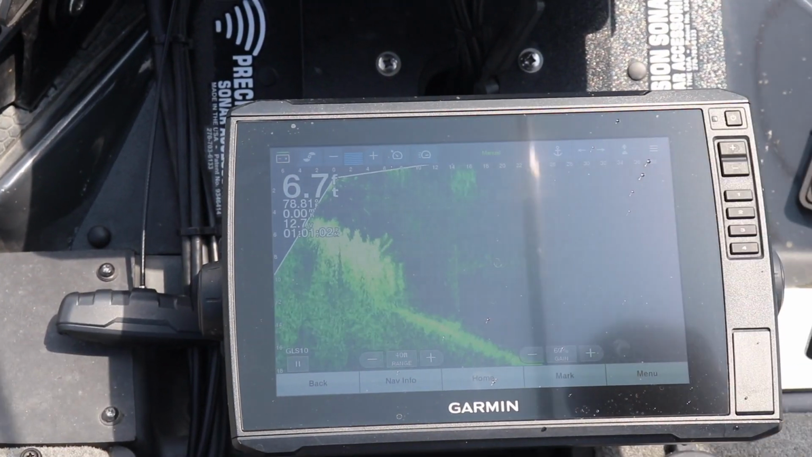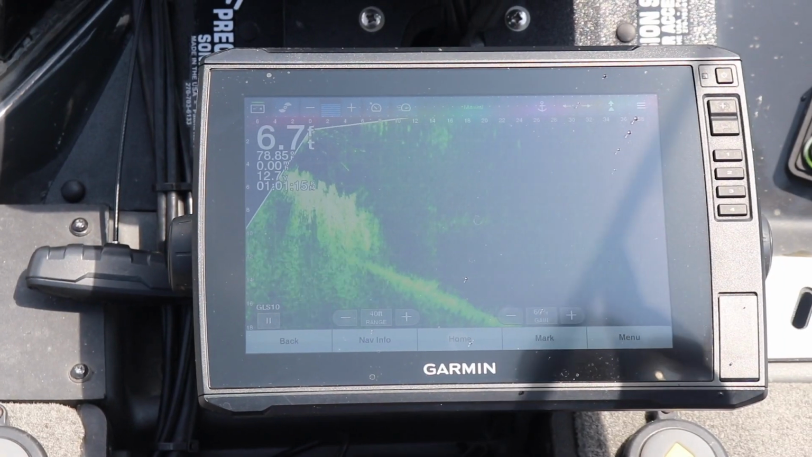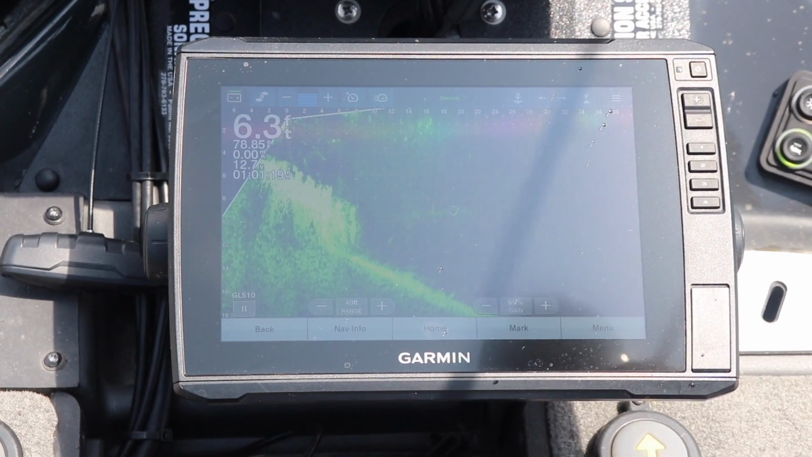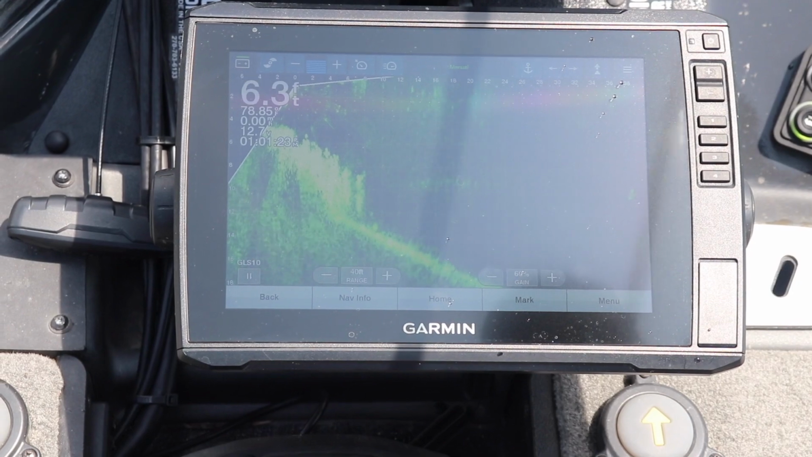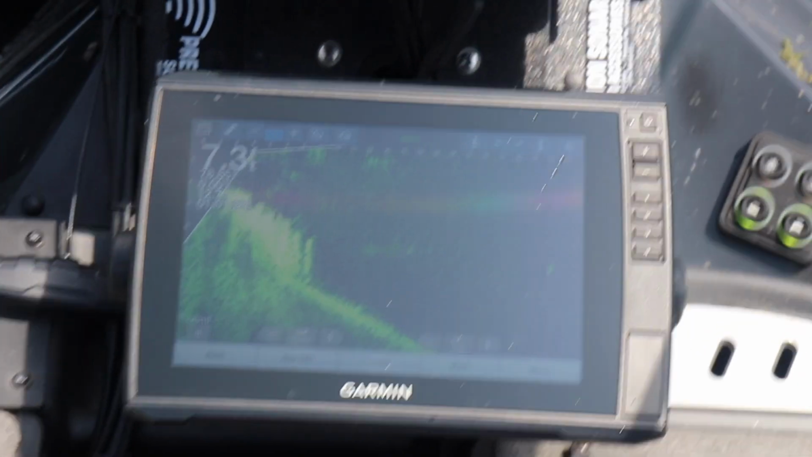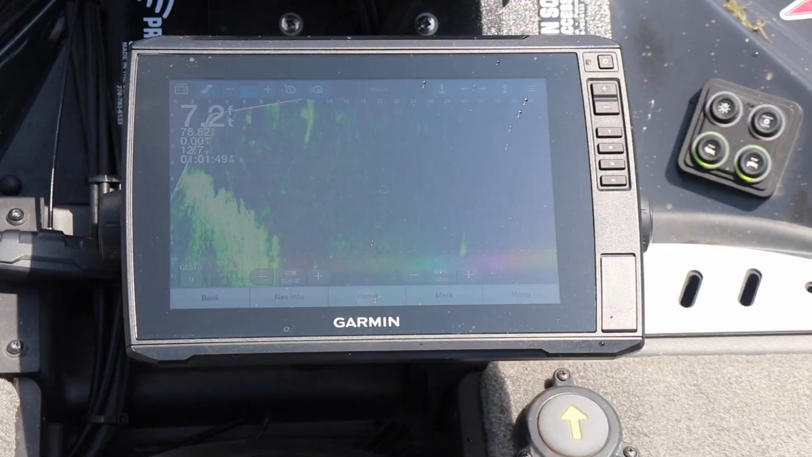Stole my pincher. That was crazy. You've got to remember, it's a pretty narrow cone on the Livescope, so you've got to really keep it right in that cone. There's my bait, and it takes a little bit of practice. There's right on that fish. He got it. Gosh darn it. Twice. Stole both pinchers. Two casts, stole both pinchers.